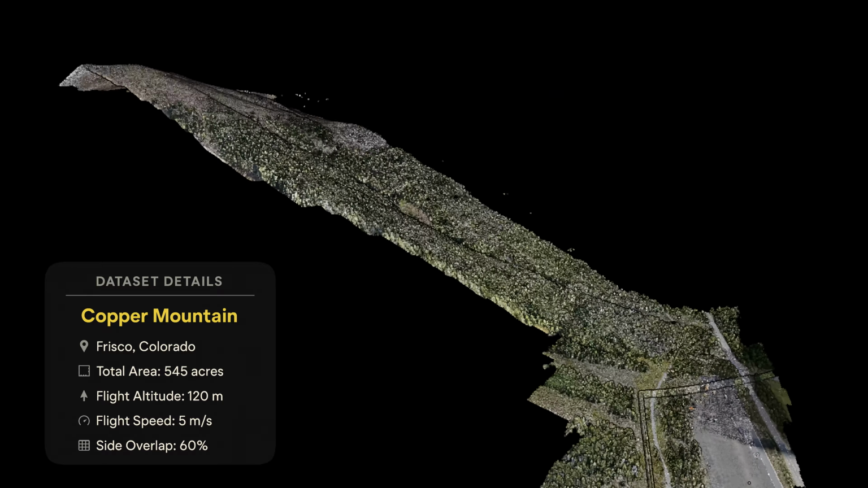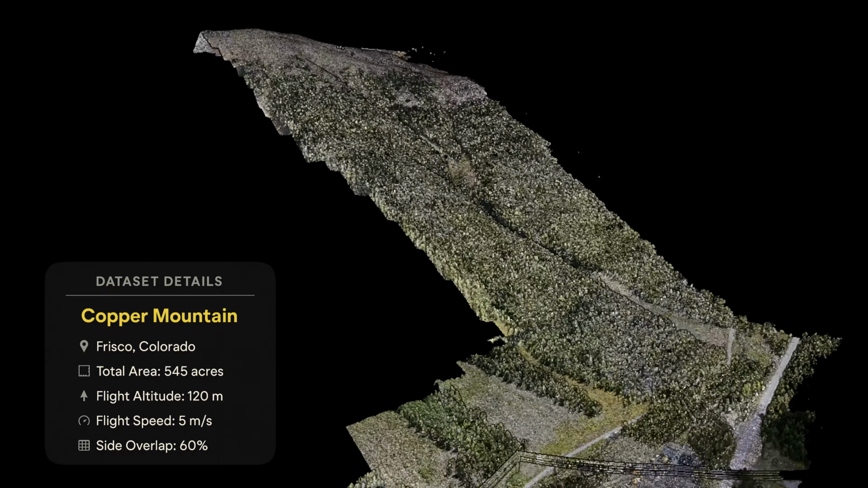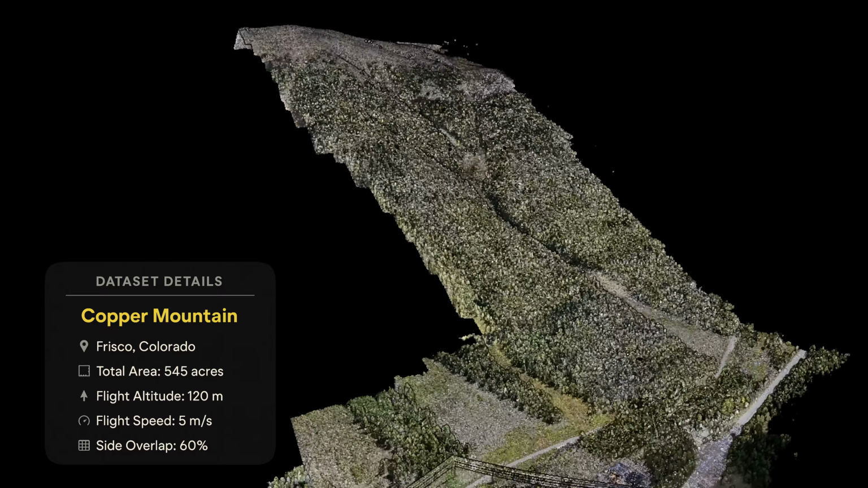Yeah, so we chose an avalanche vein, basically a little runway where avalanches happen, where the trees have been cleared out. It's located near Frisco, Colorado. We chose this as a test bed for our purposes because it's very similar to what we encounter regularly in the field: very high elevation gains between top and bottom, very diverse terrain and very diverse vegetation.